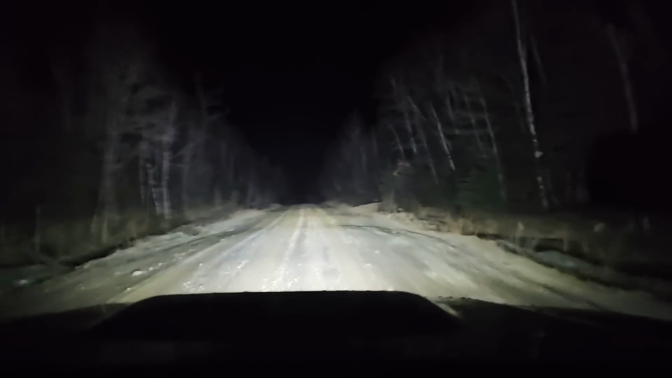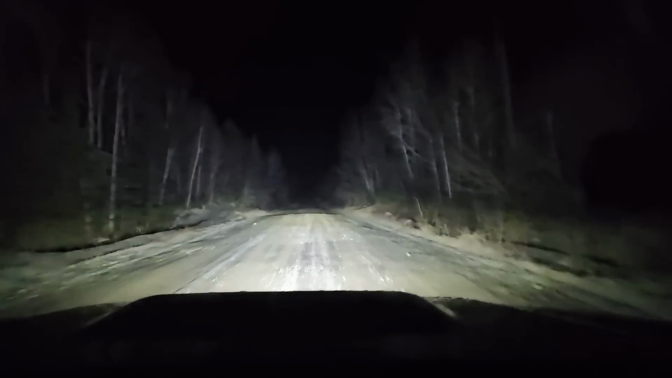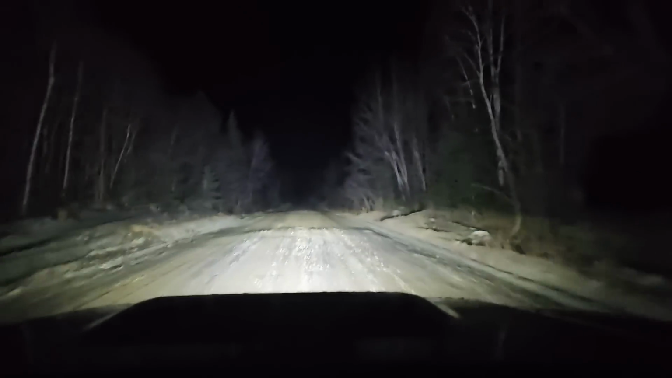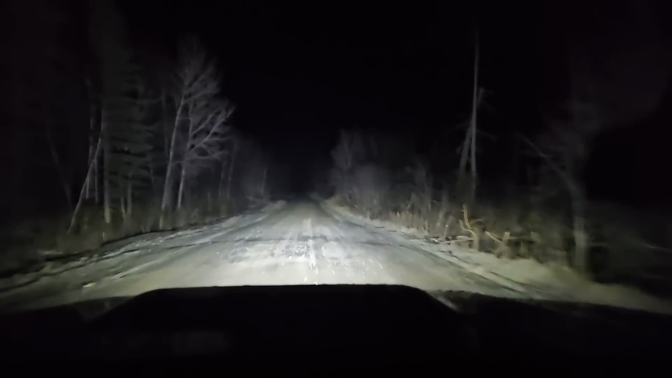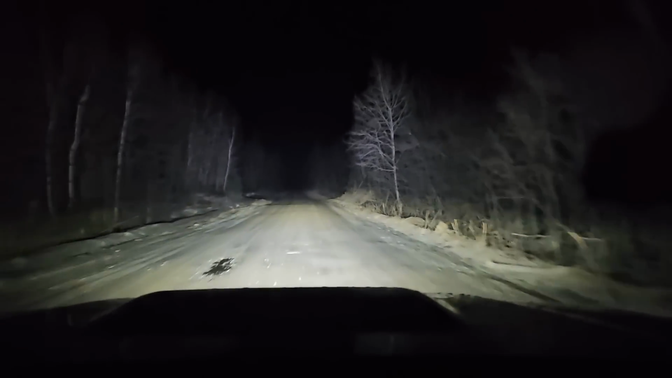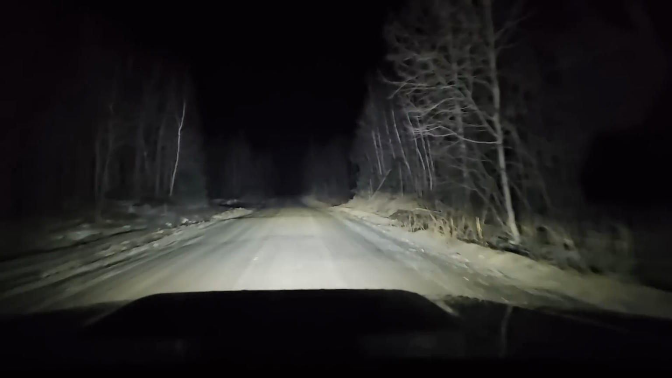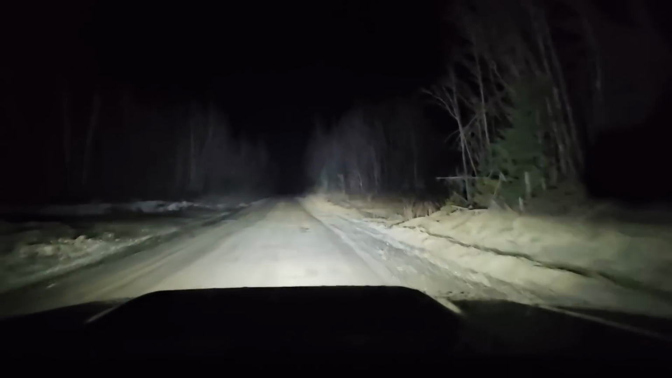Another one. I guess we could count this as bumpy. There's our beaver issue area. I knew it was coming up. I want to take another go at that. I want to look at it. We're going to turn around.